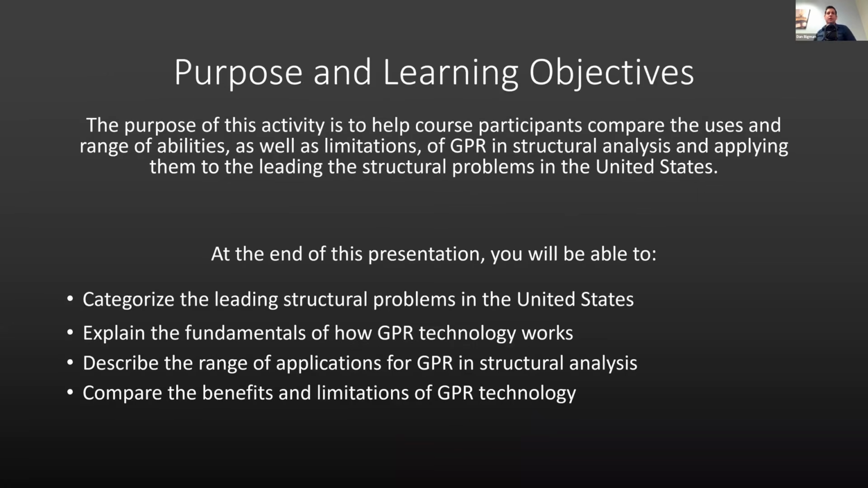So what's the purpose of the learning today? The purpose of this activity is to help course participants, that's all of you, compare the uses and range of abilities as well as limitations of GPR in structural analysis and apply them to the leading structural problems in the United States. At the end of the presentation, you should be able to do the following. Number one, categorize some of the leading structural problems in the US.